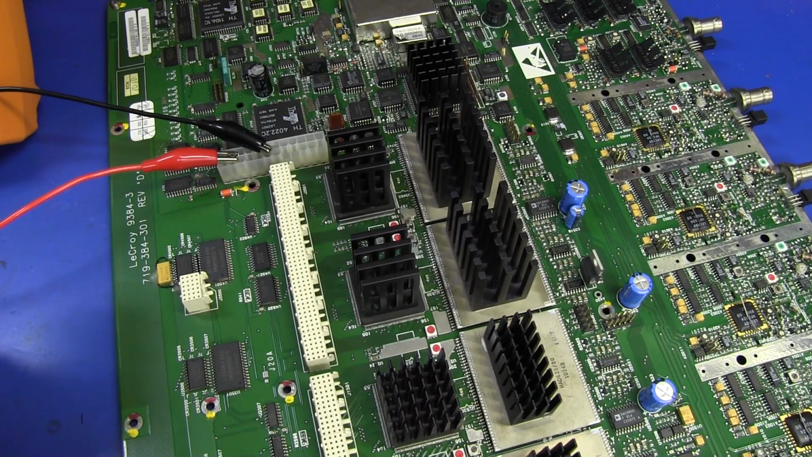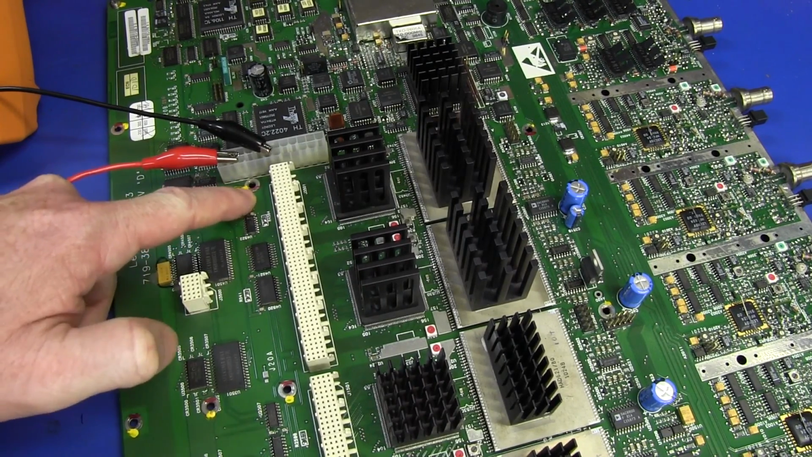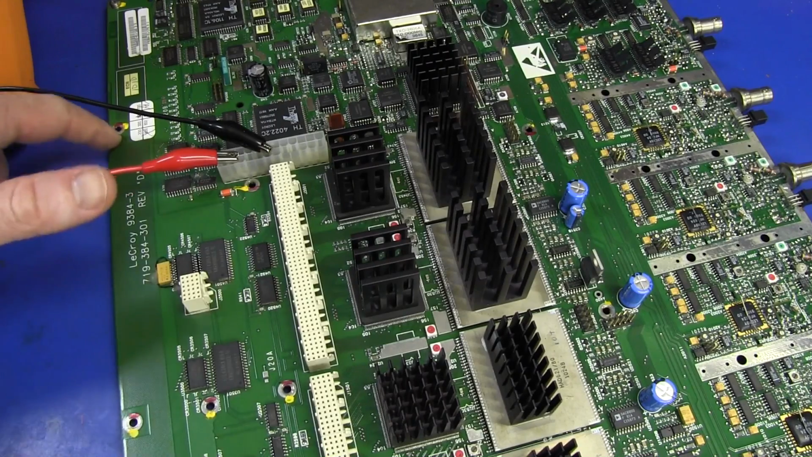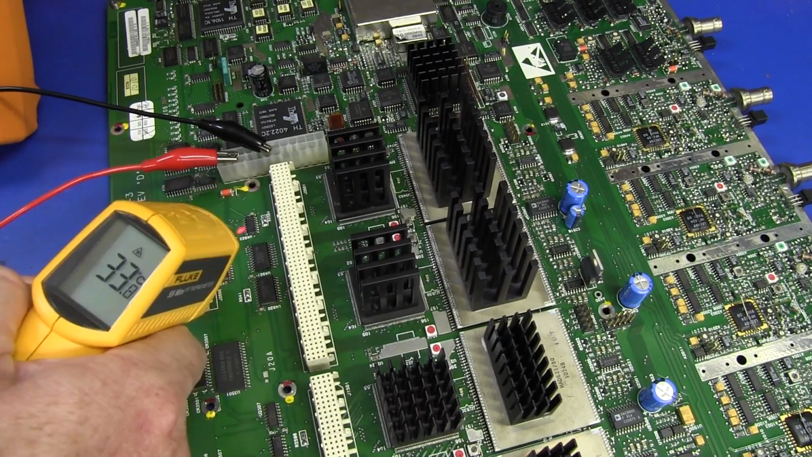If you've seen the teardown of this, you'll know that the case has got a big crack in it and all sorts of things. So it's most likely been dropped or something like that. So maybe we've got some stress transferred onto the connector, or possibly, as a couple of people mentioned, the mounting hole down in there. So possibly there could be a short in there.